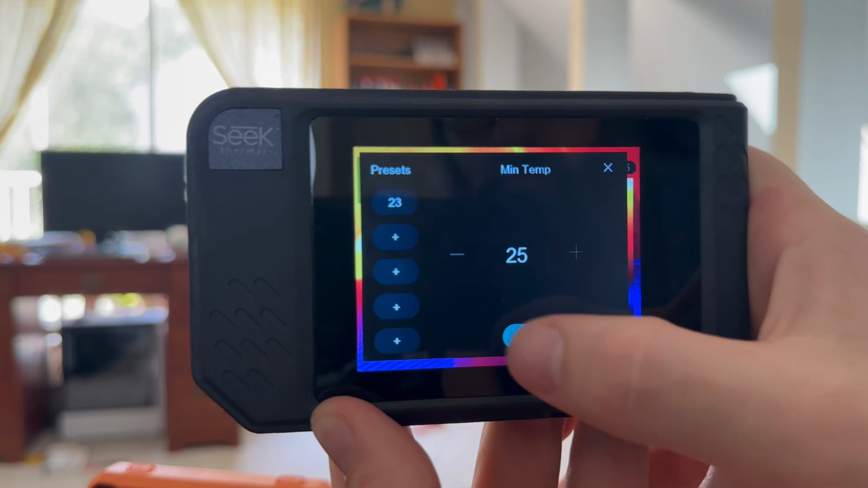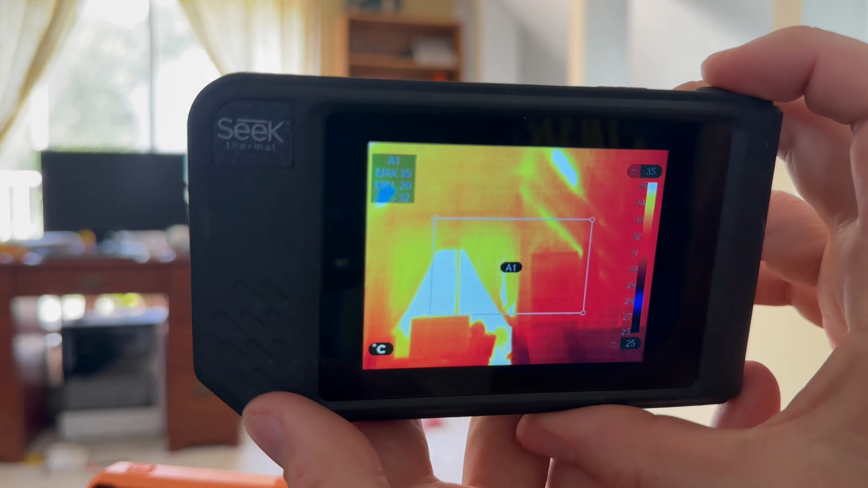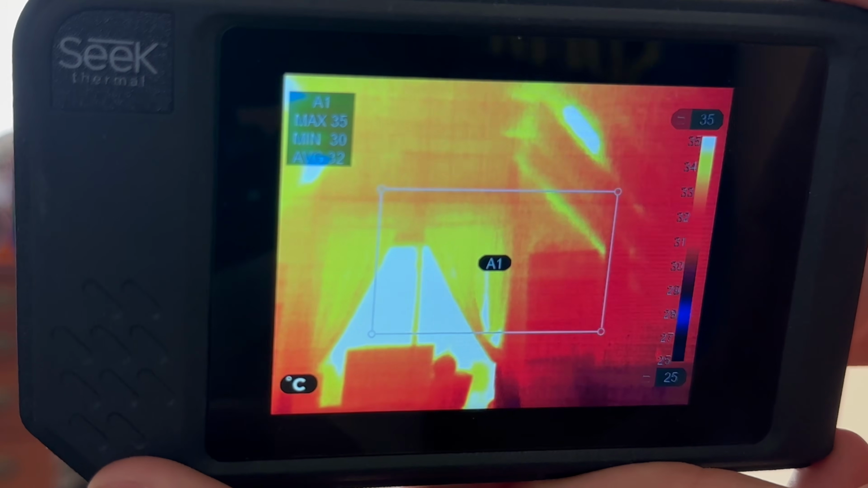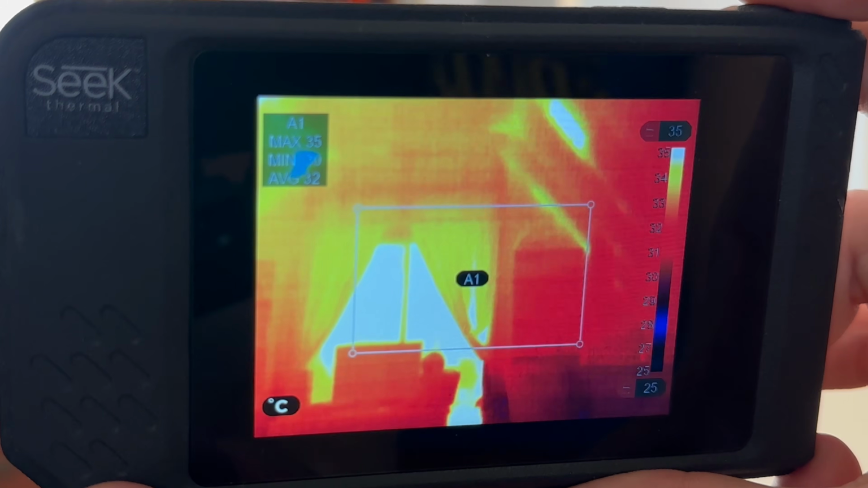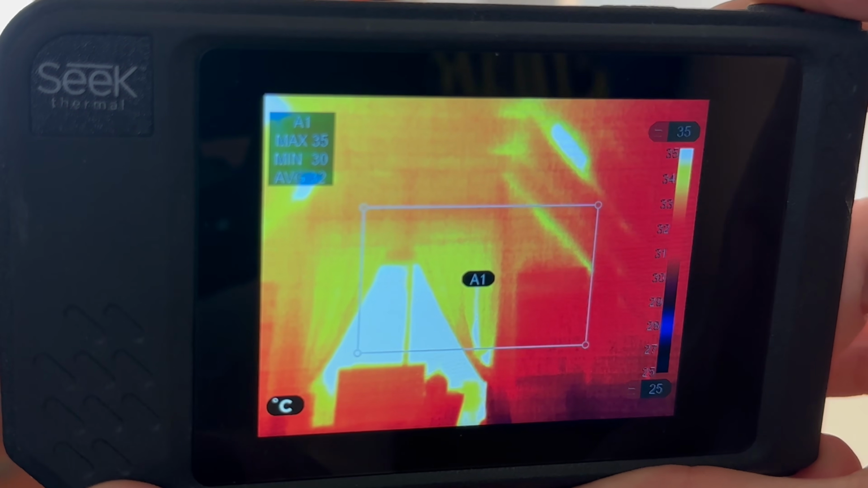I don't know why they decided to put that feature on, but a win is a win, right? Now, one of the wins for the Seek is that it has the highest resolution out of all of these cameras. But you wouldn't know it by looking at the picture. The pictures look terrible and grainy, and it looks like there's dead pixels in certain parts of the center going across. None of the other cameras look like this. And it's not the color presets.